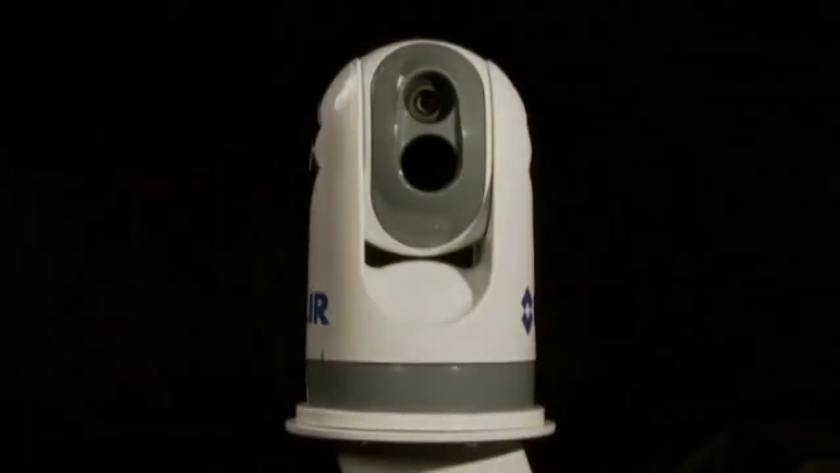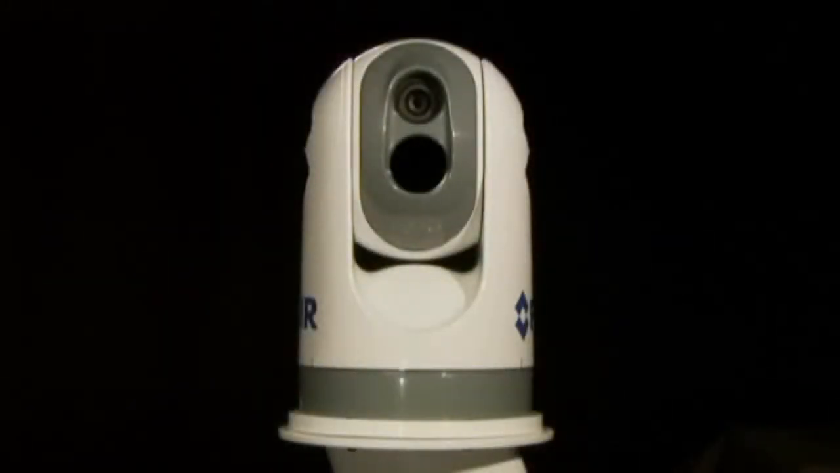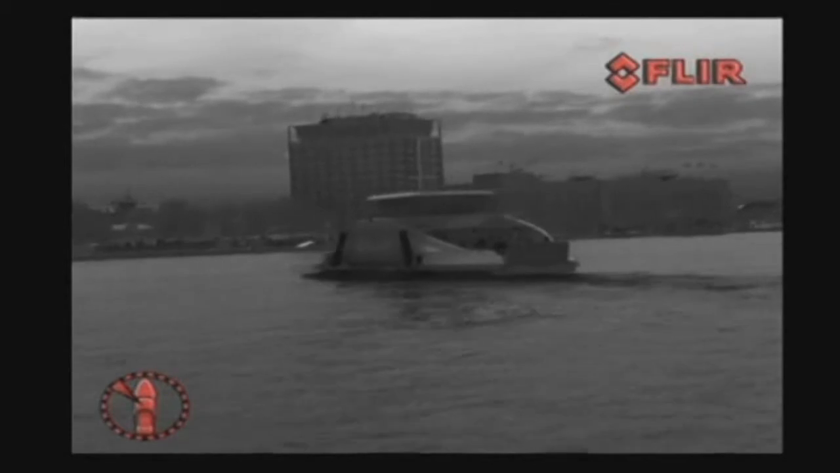The M Series is equipped with both a thermal imaging camera and a low light camera. The thermal imaging camera is the perfect tool for navigating in the darkest of nights, needing no light whatsoever to produce a crisp image.